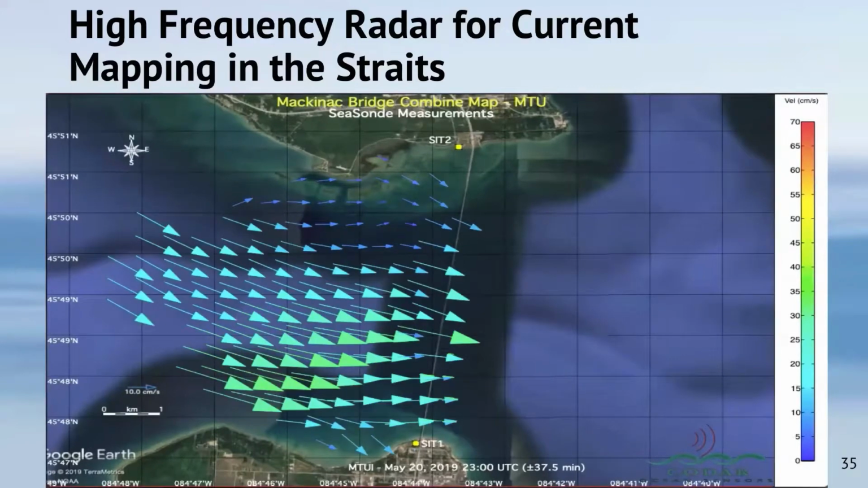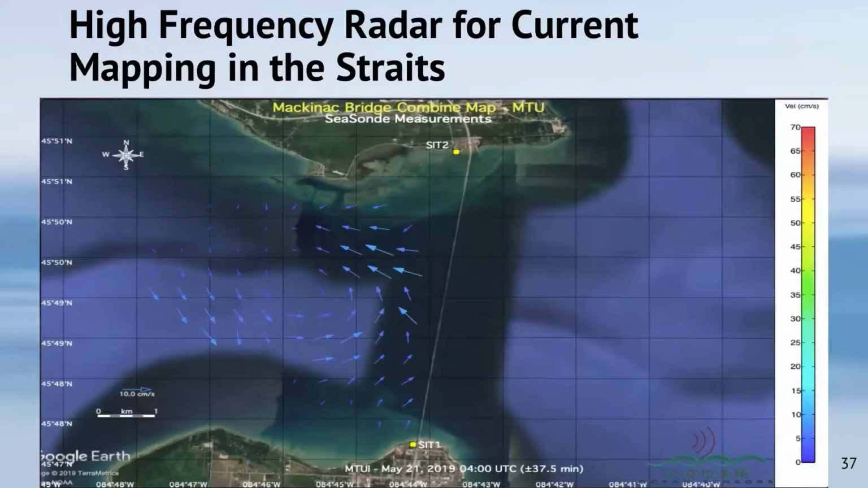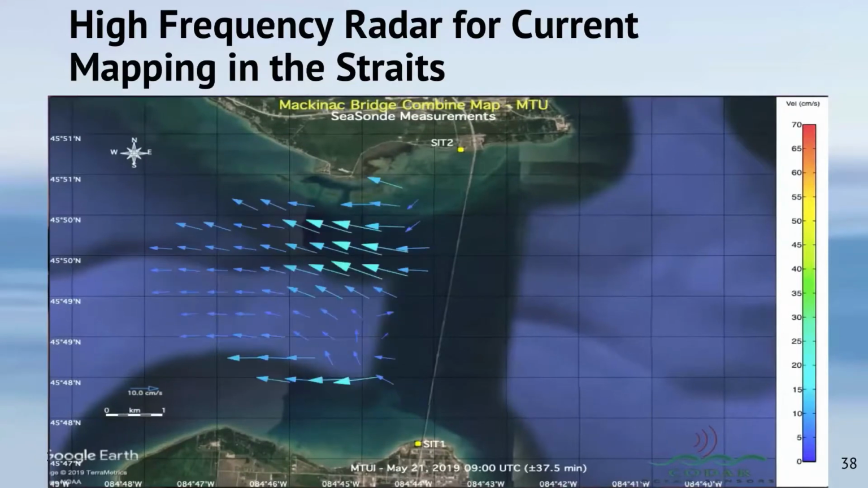This is an hour later. This is an hour later than that. You can see some of the flow is beginning to reverse, but it's doing so in a big gyre, a counterclockwise turning gyre, and then an hour later, everybody's going the other way. So again, very complex flows in the horizontal, just like we saw in the vertical, but I think you might agree that if you're trying to organize an oil spill cleanup, it's very valuable to have.